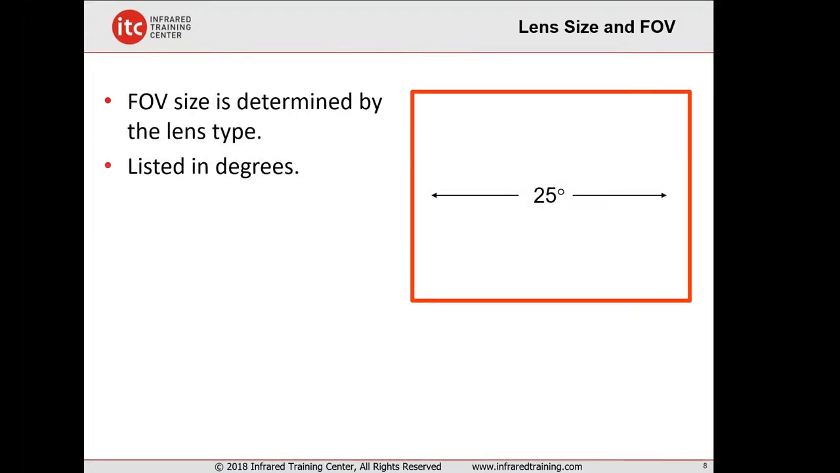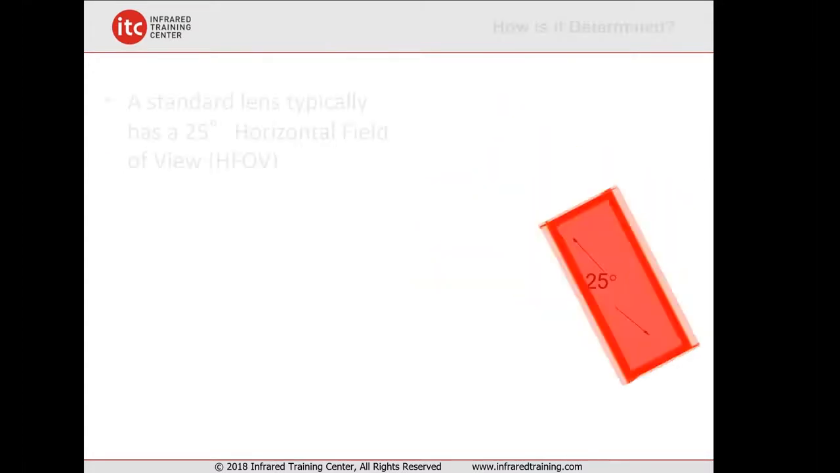Lenses come in a variety of different sizes or fields of view. The standard lens runs about 25 degrees. You might see some variation on that. Some are 23 or 24, but it's around 25 degrees or so. You can have wide angle lenses. Those might be 45 or even 80 degrees. And a telephoto lens probably around 12 or even 6 or 7 degrees, perhaps in some cases.